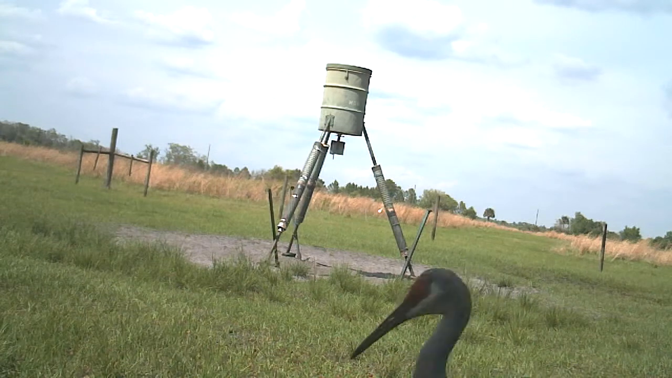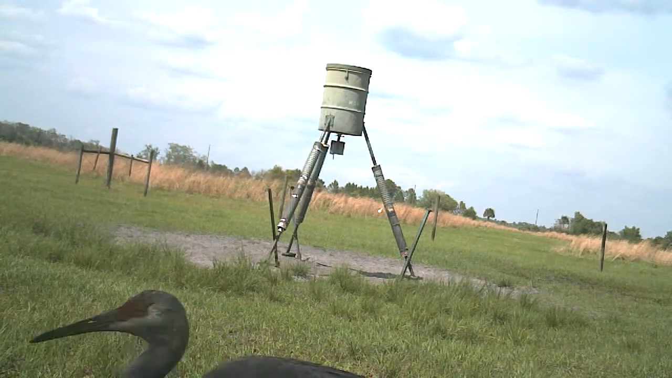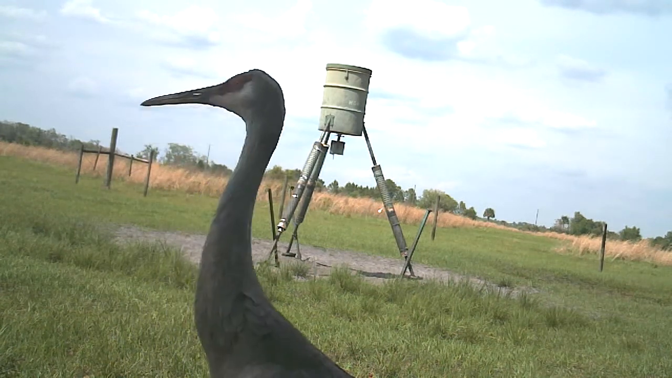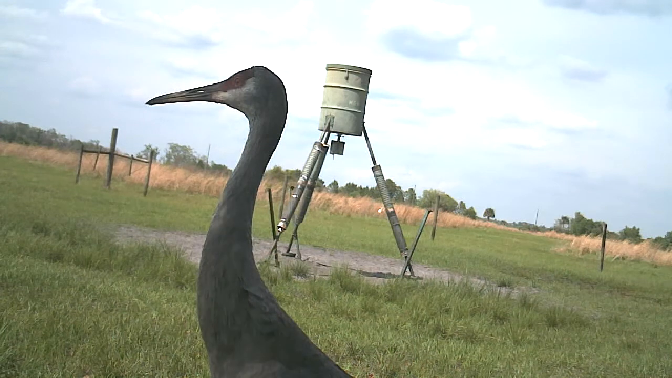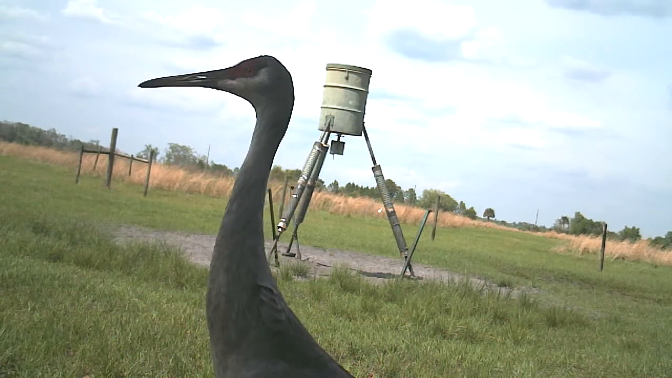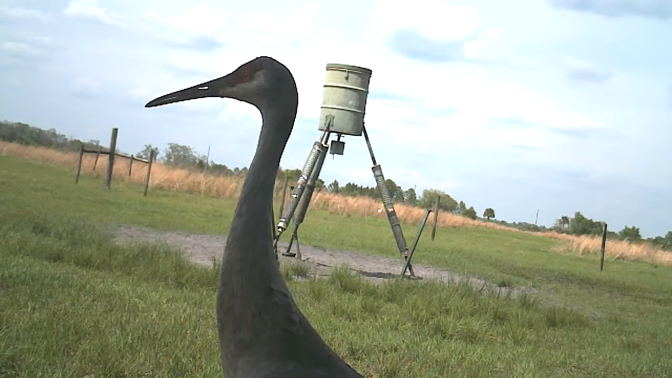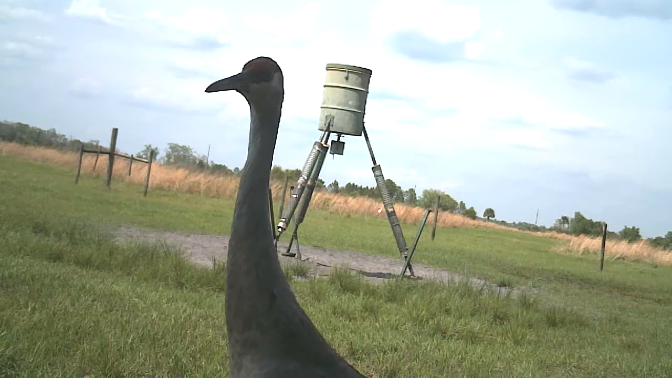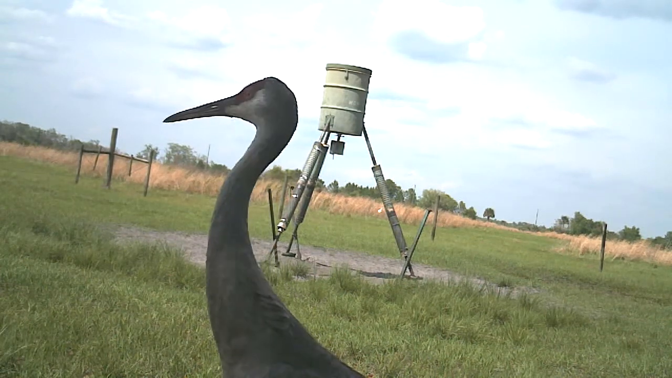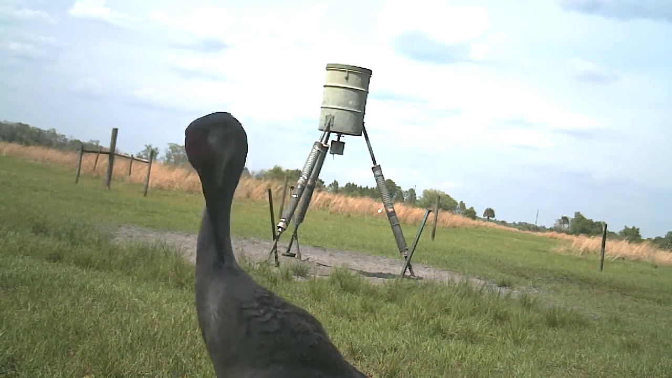These sandhill cranes are protected in Florida. Out in Texas, they actually have a hunting season for them. But here you can't do anything to them. If they had the opportunity, they'll come in and eat all the corn that comes out of that feeder. They seem to know when it goes off, and at times they will see me coming in. I've seen them fly in from half a mile away. They spotted my vehicle, and they'll fly right in there when they seem to know that I'm filling that feeder up.